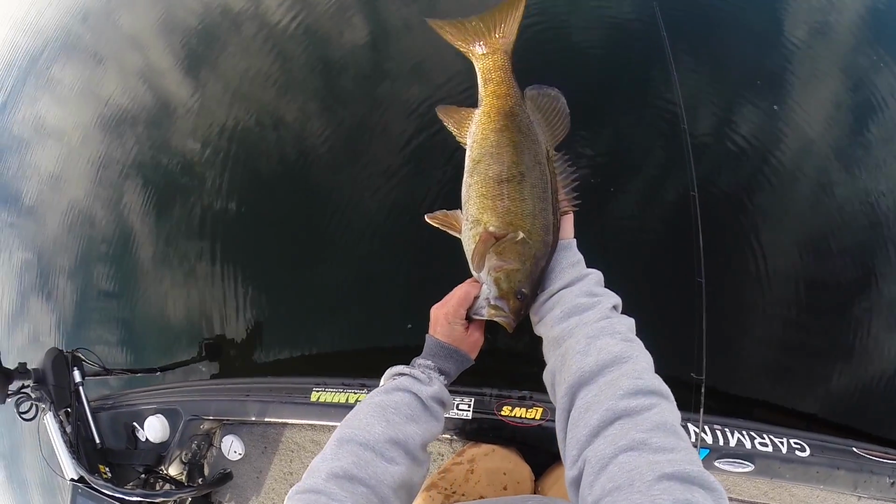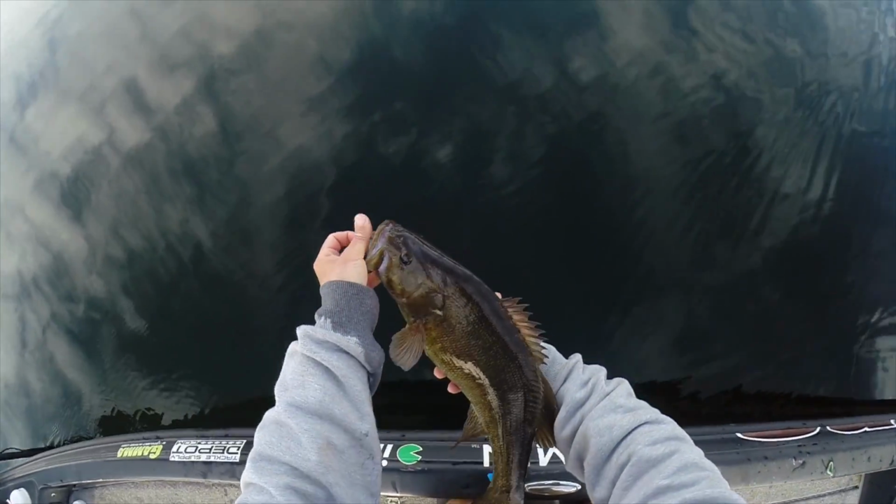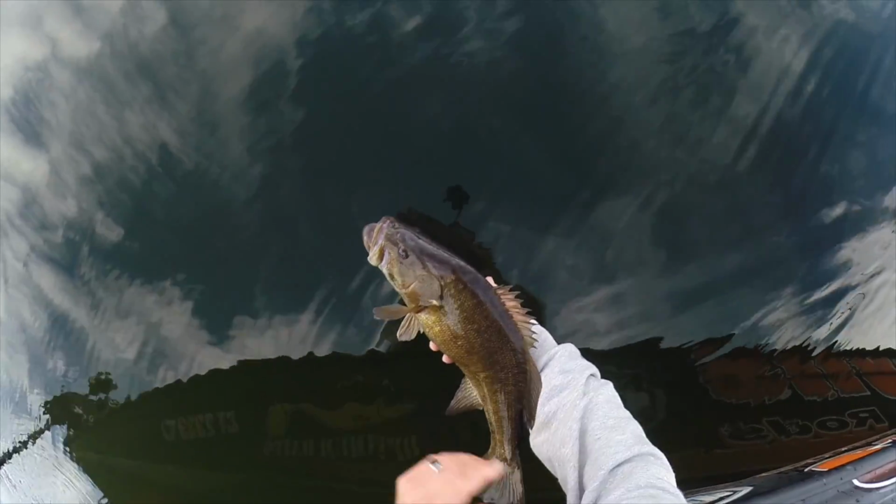Look at the size of that thing, man. That's just awesome. What a tank, man. I mean, that fish is a tank.